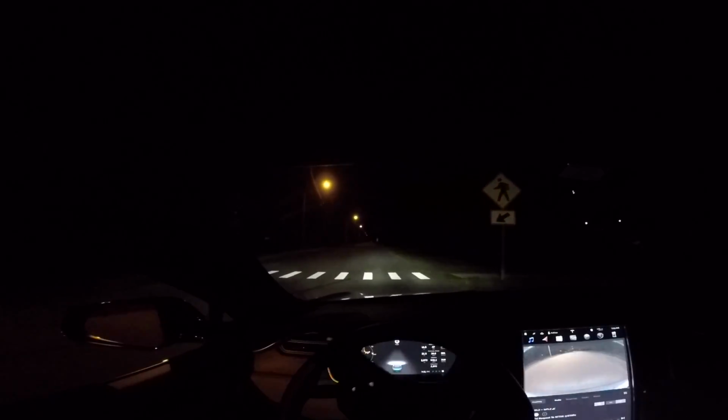Alright, so make sure there's nobody behind me, and we make a nice U-turn right here. Now we're gonna do slow and with the high beams on, and we want to see if the same thing is gonna happen. Already going in the grass.